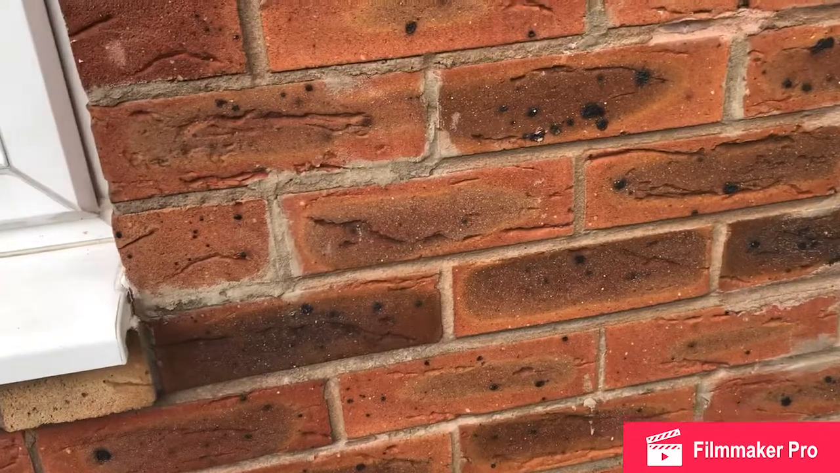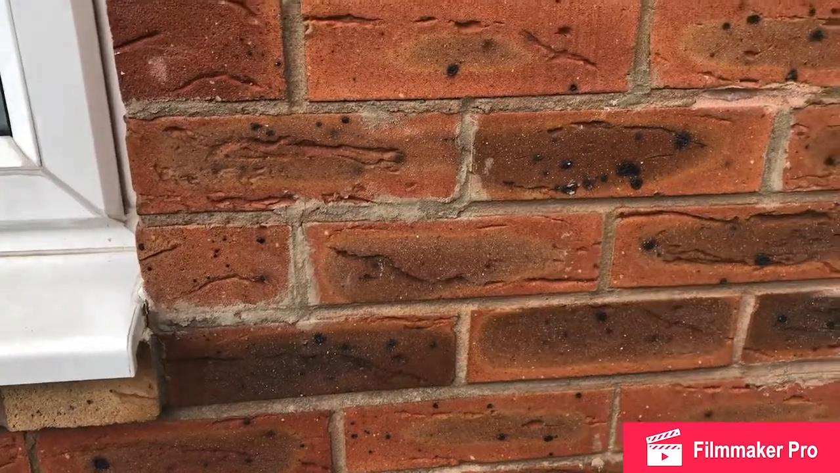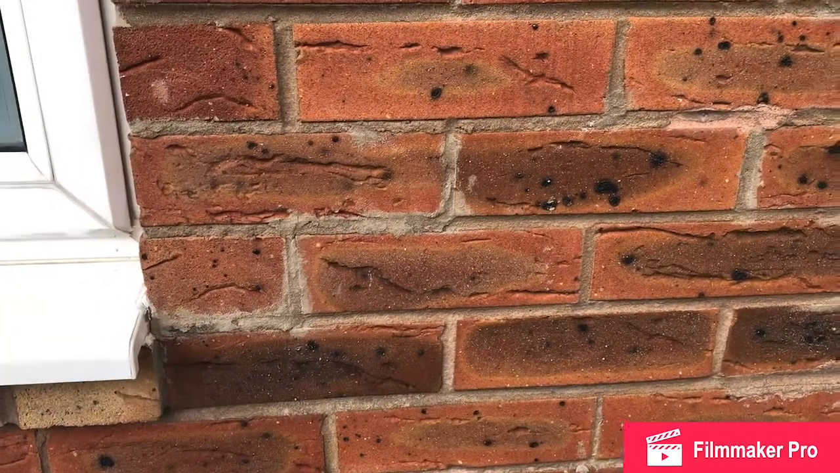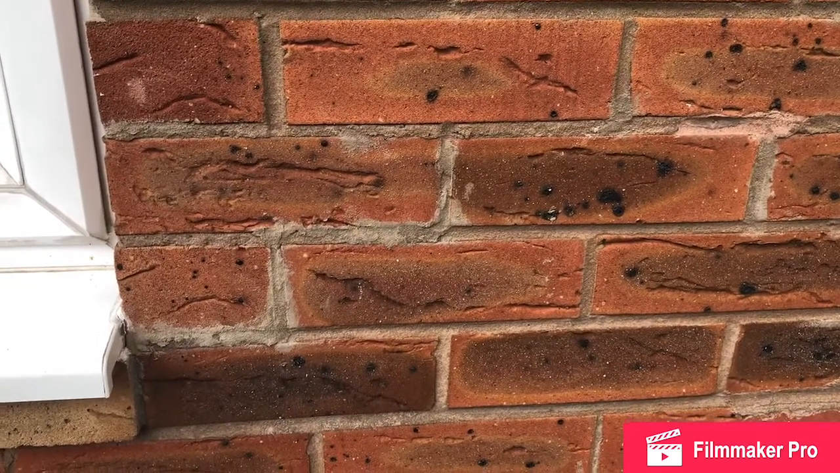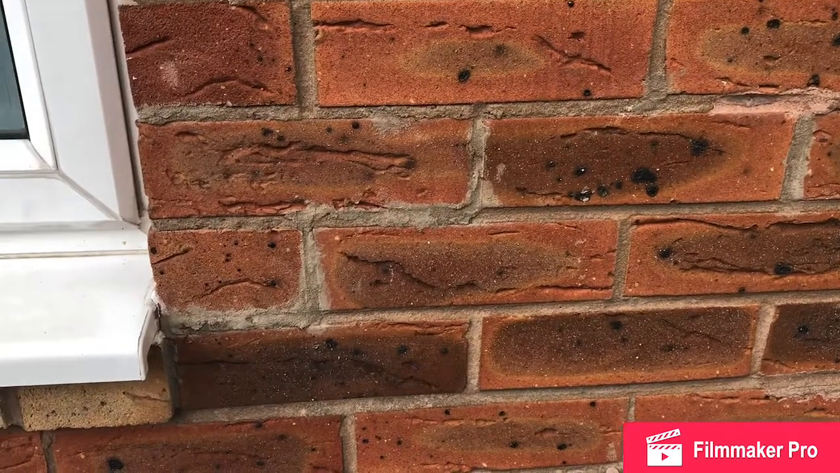So go around, inspect your brickwork. You will suffer with a bit of snow blindness as you keep looking at all the bricks, looking for the cracks. It is difficult, but it is indeed worthwhile, because any air which is filling your cavity from outside is going to cool your house down totally.